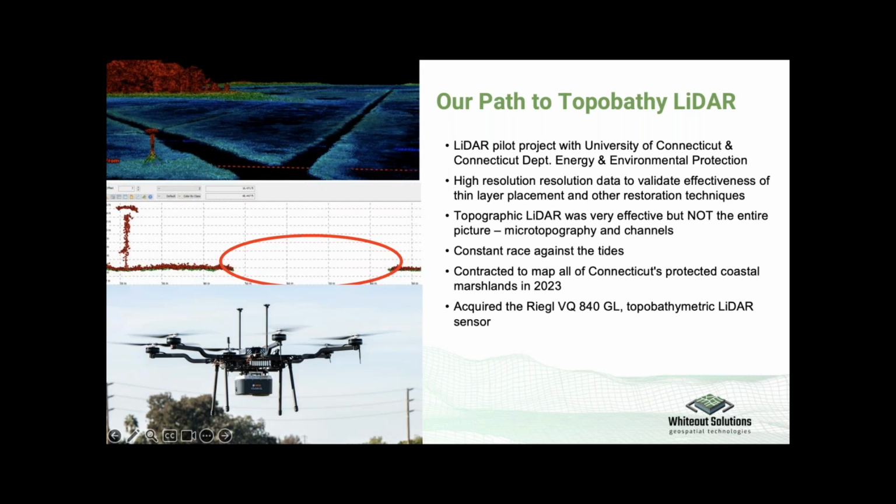A few years later, actually last year, we were contracted by the Connecticut Department of Energy and Environmental Protection to survey all the protected coastal marshlands in Connecticut, about 14,000 acres.